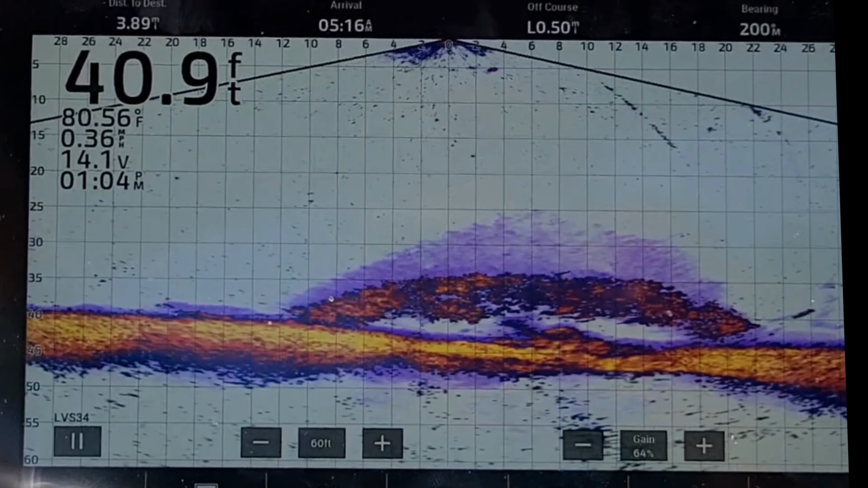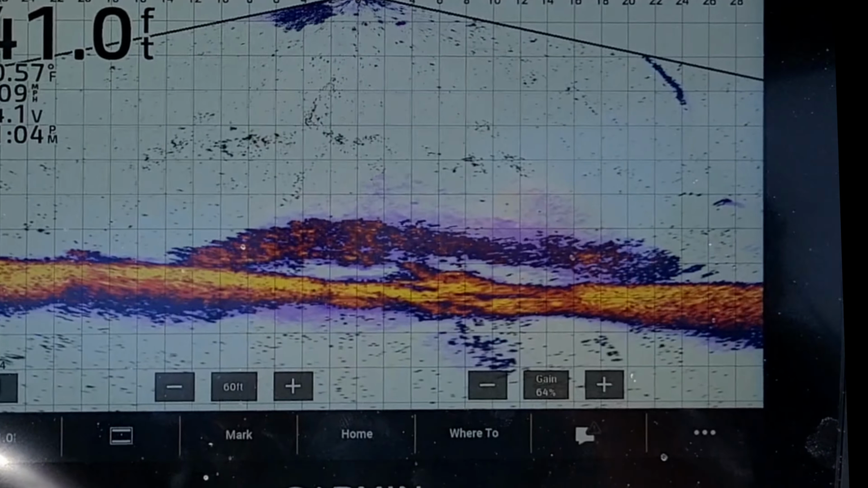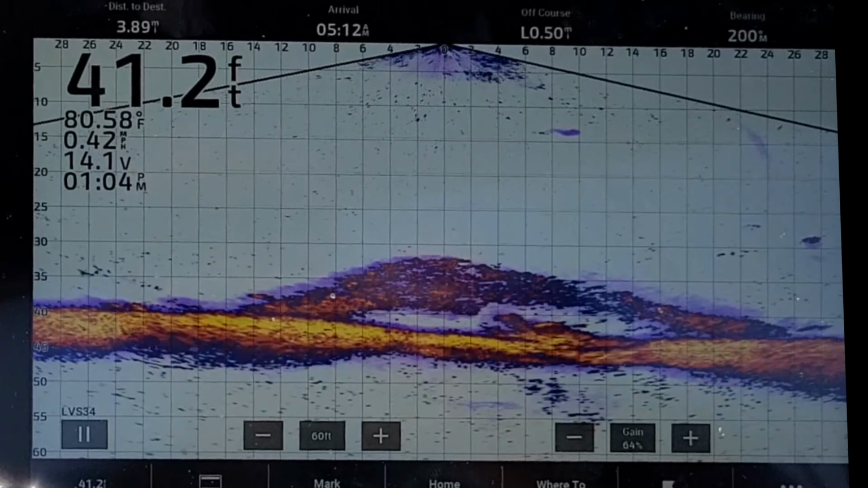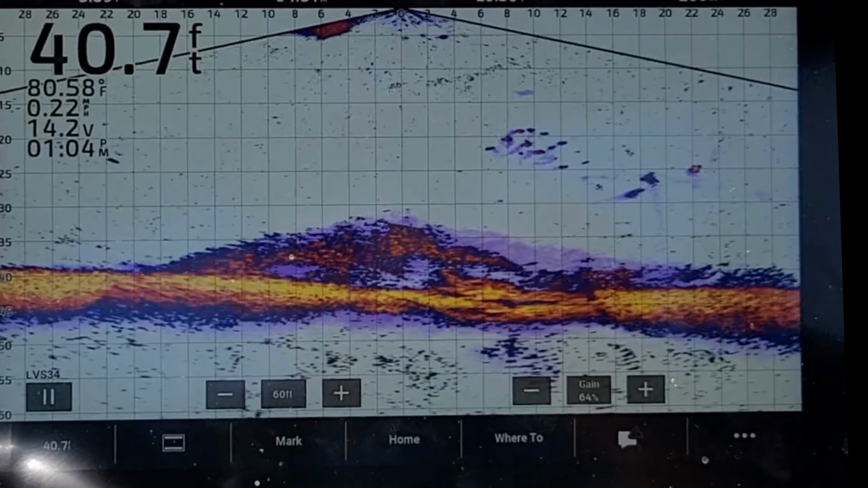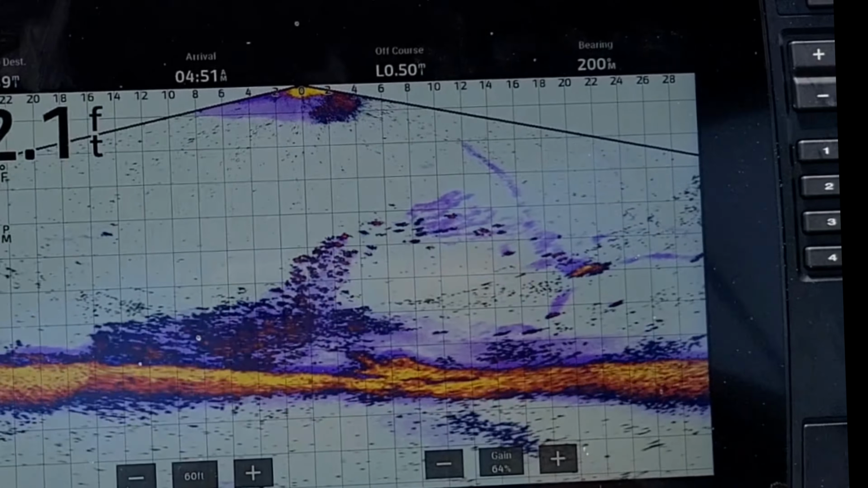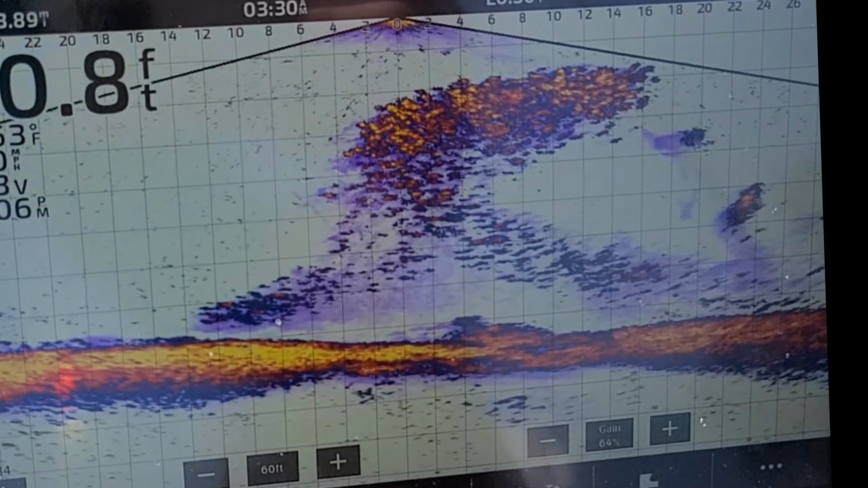I am a huge fan of this technology, and I have to say that a lot of people say that it's cheating, and it may be. I'm not a professional fisherman, so I can only tell you that this has allowed me to make better experiences in shorter periods of time with my family. So we were able to get out, get on the bite, enjoy some fishing, and we can get home, and we don't typically have any wasted trips anymore.